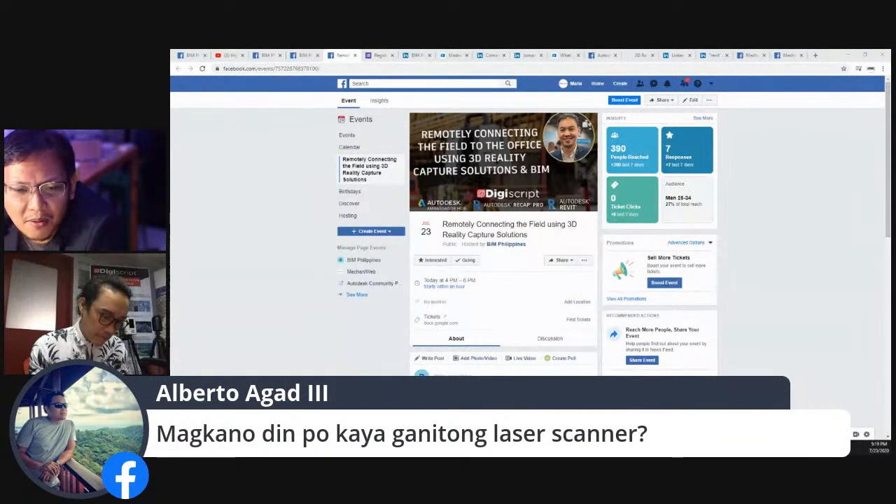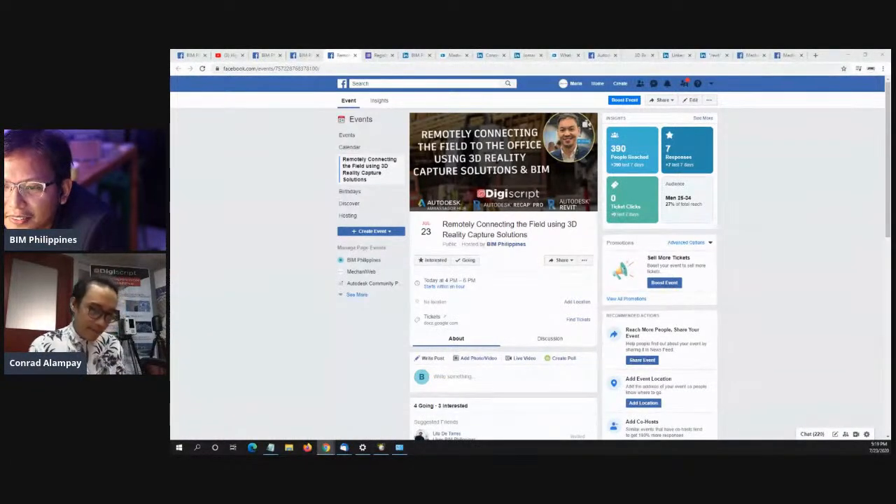Nako, magkano daw ang ganitong laser scanner? Pag may mga questions kayo regarding dun sa services, and then costs, you can contact us directly, para maintindihan din namin kung ano talaga yung requirements nyo.